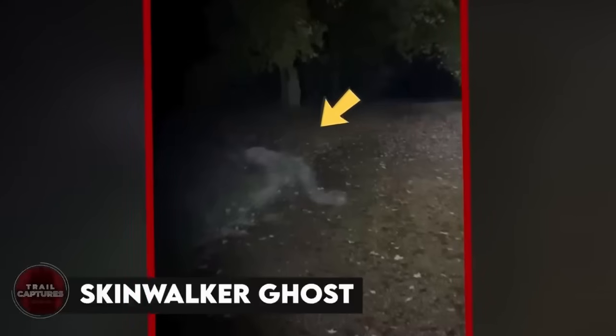Skinwalker ghost. The car dash cam footage shows a white figure crossing the road, moving with a strange, almost animalistic gait. As it comes closer to the car, the figure's true nature becomes clear. It's a skinwalker. The skinwalker's skin is matted and unkempt, and its limbs are too long and thin to be human. As the car drives away, the skinwalker disappears into the darkness. The driver is left feeling shaken and unsure of what they just witnessed.